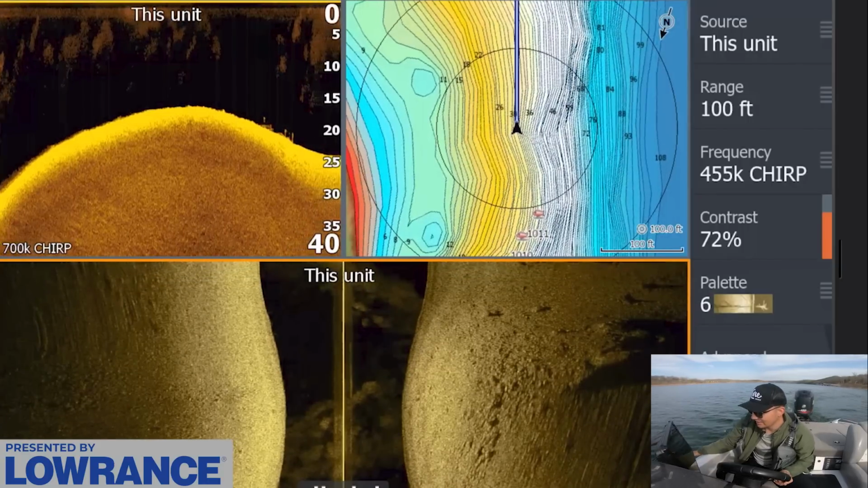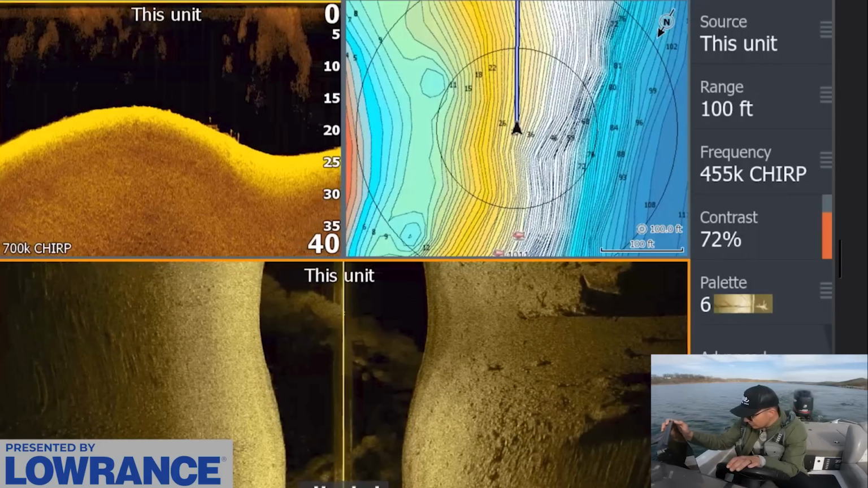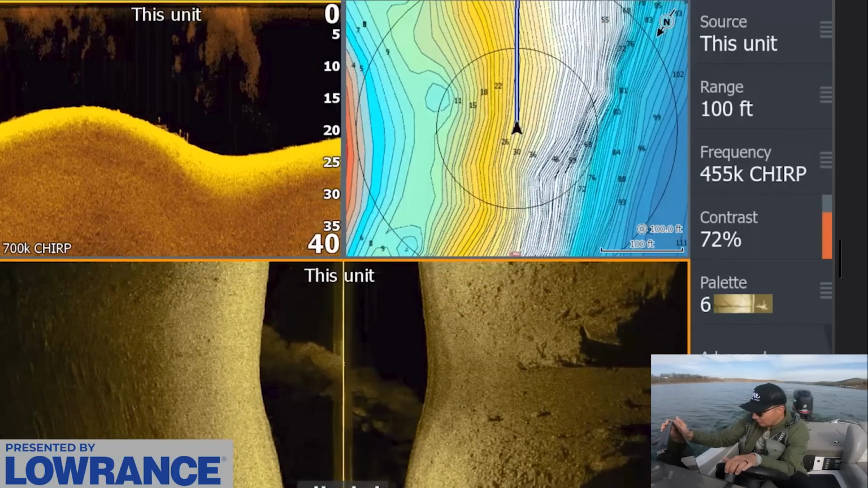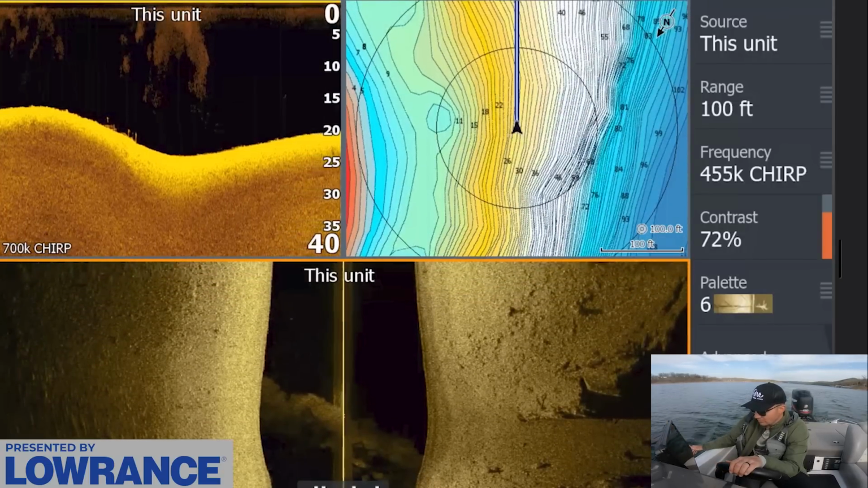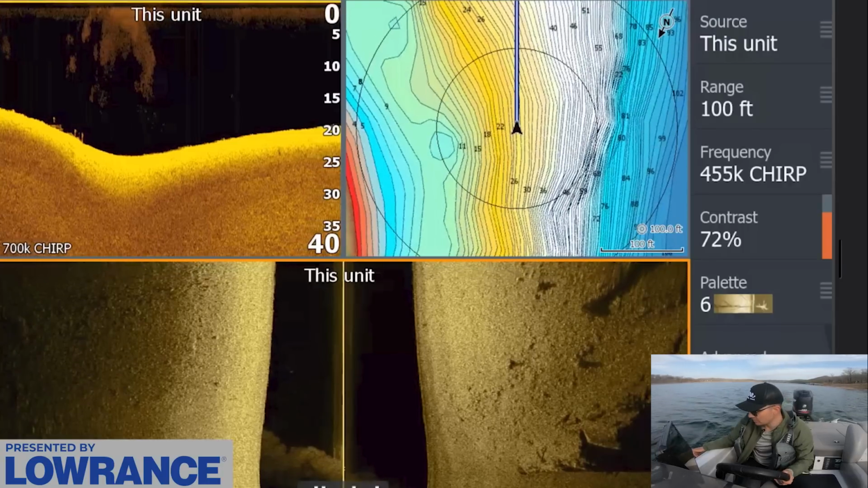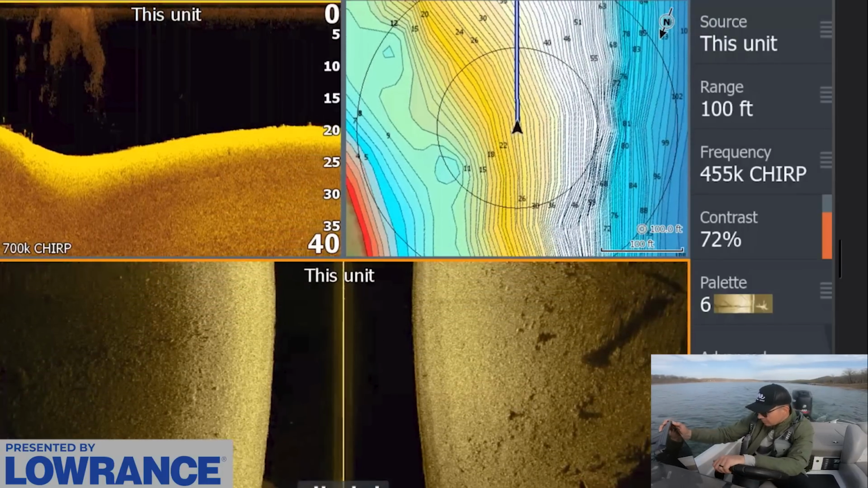I kind of want to stay in that 15-foot-ish zone. There's a lot of debris and a nice drop off out there in the channel. This could be a really good summer spot even, where that channel drops really sharp. But these fish should be moving off of that stuff. That's more of a winter type spot than a pre-spawn. Is that some fish right there?